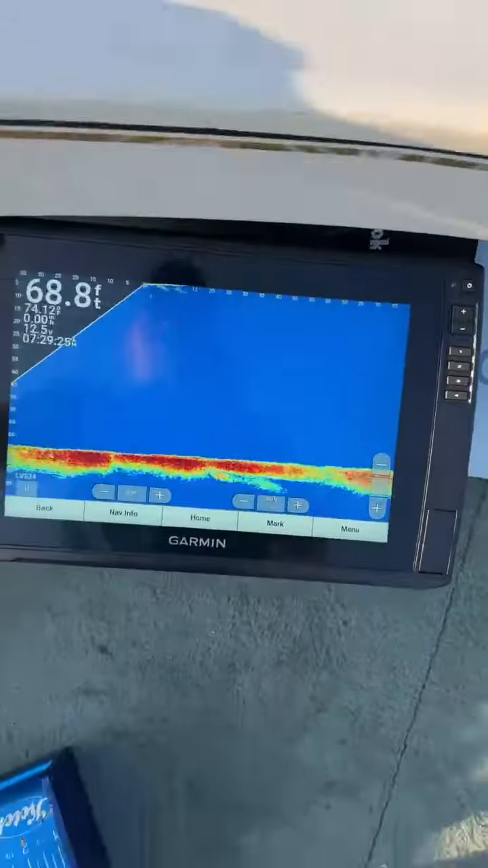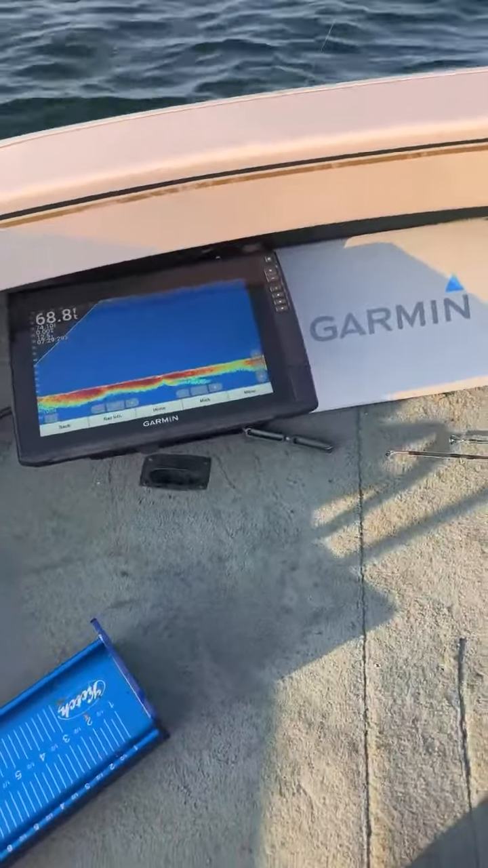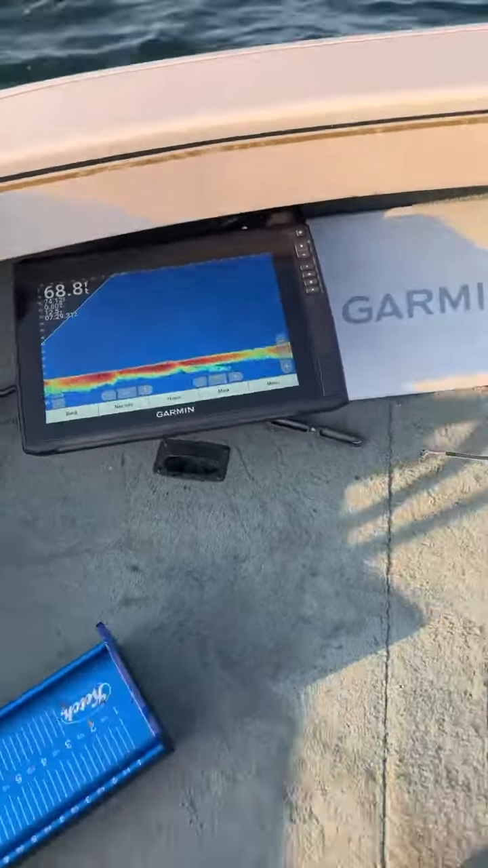Using the Garmin LiveScope. This is the LVS 34. This is the Garmin 126. We're running a jigging rap. We already got 4 in the box. One of them's 25 1/4.